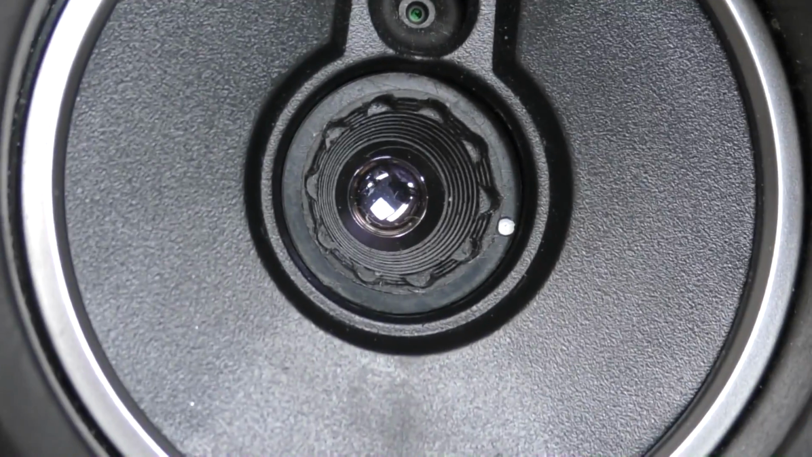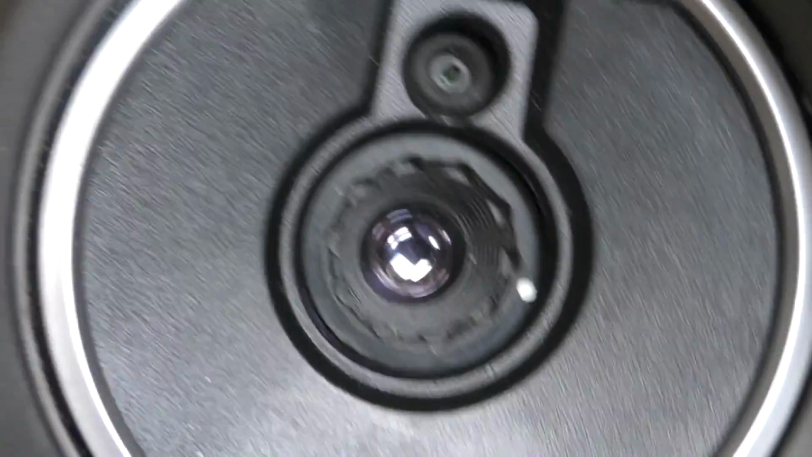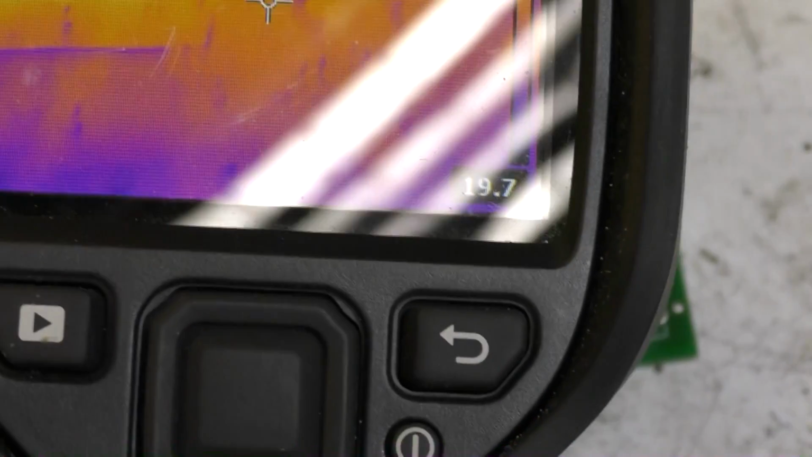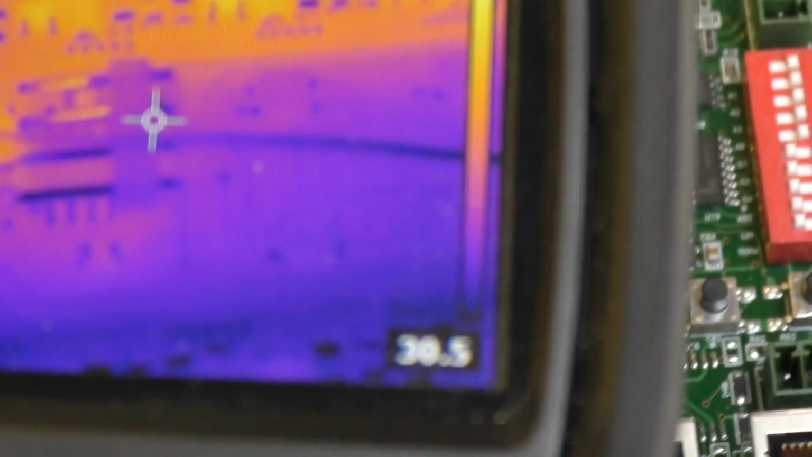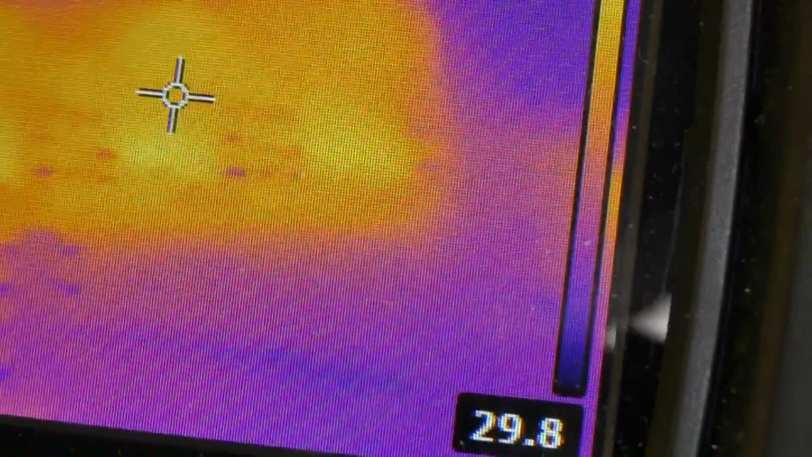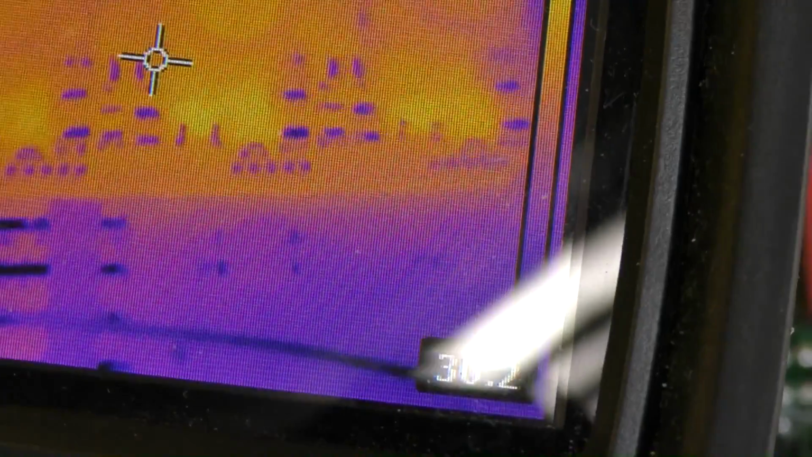For this, because I don't use it that often, instead of using a lens I'll just turn the lens around. Basically, that little white dot just shows the lens position. I just rotate the lens to get a close-up focus. So if you compare that on here, on the same scene, you can get really close in and get quite a lot of detail. But obviously, this is about twice the cost of the Seek as well, so it's not really comparing the same.